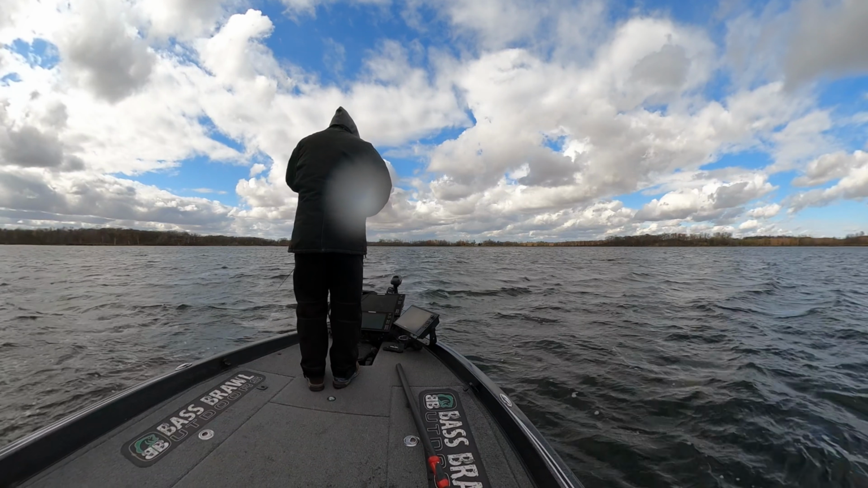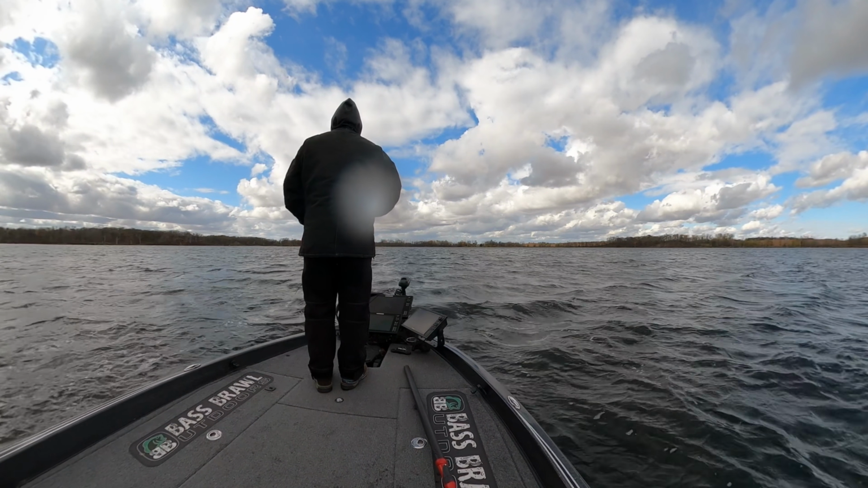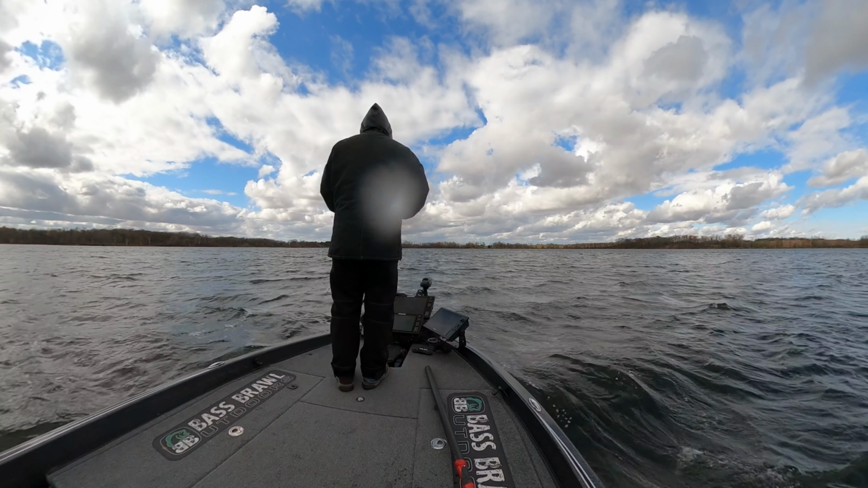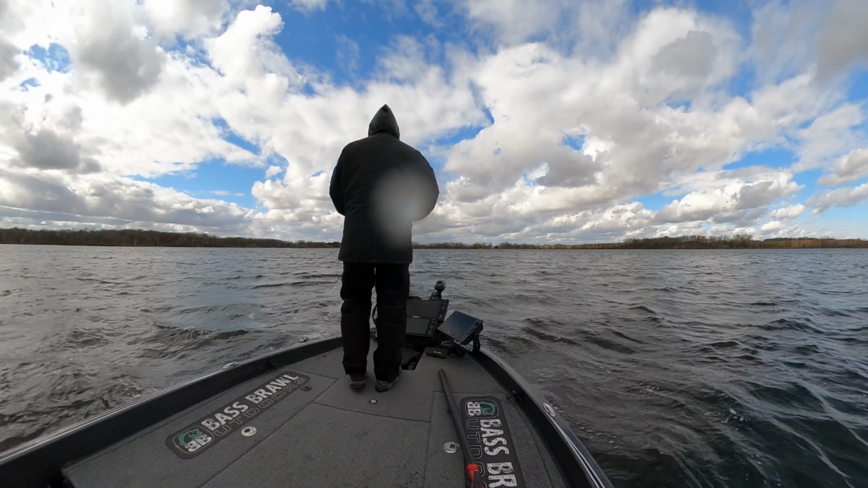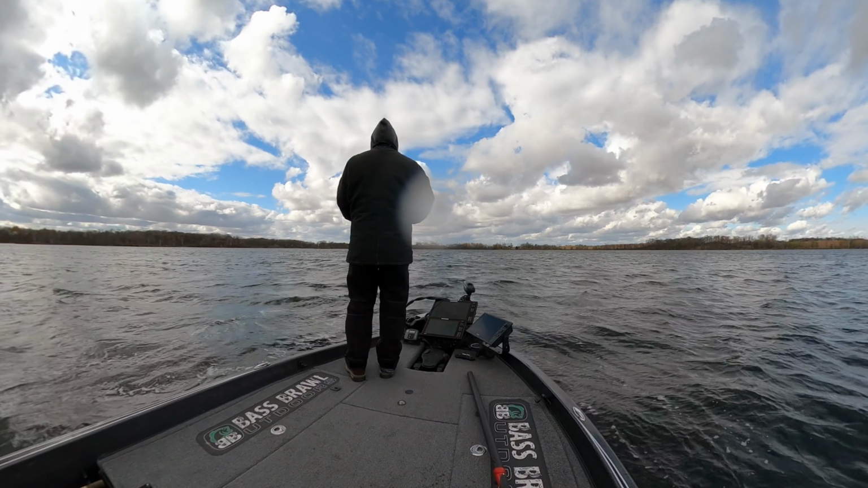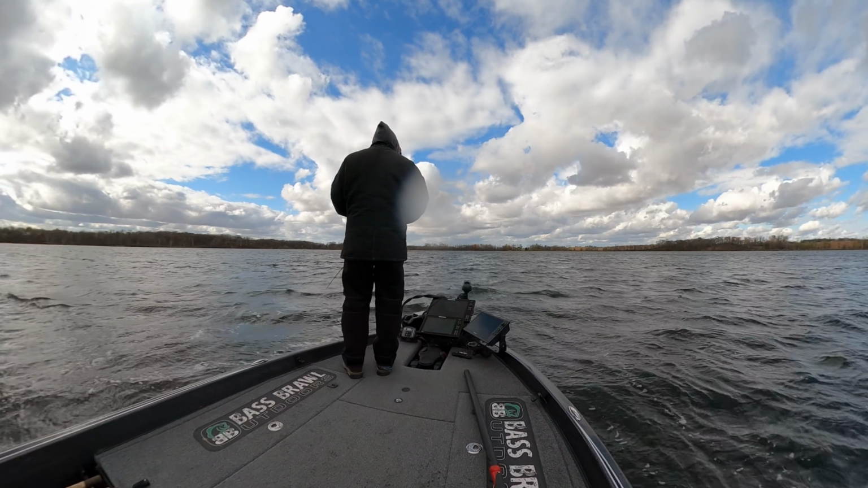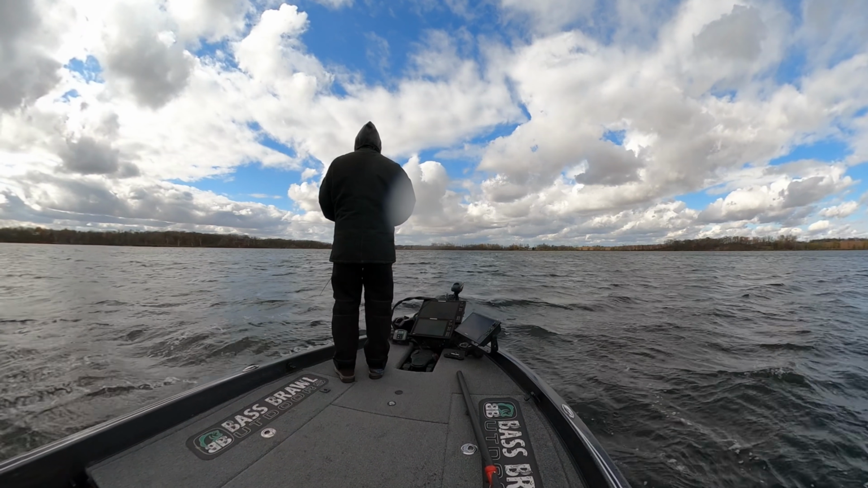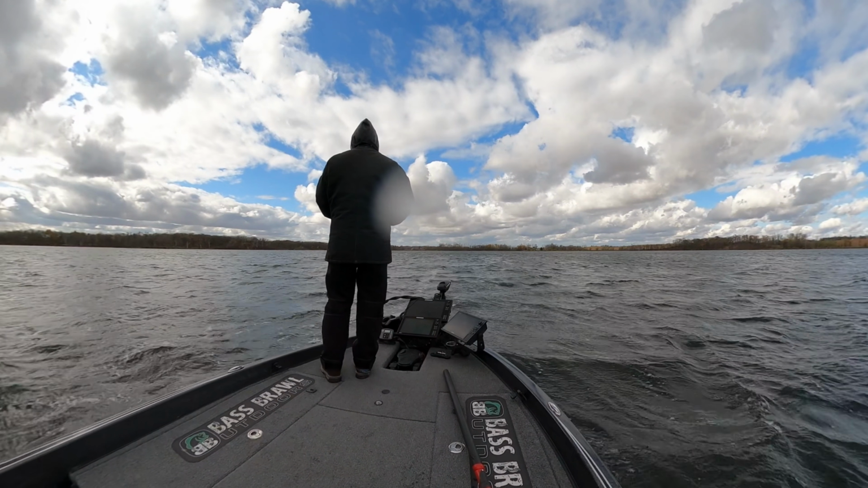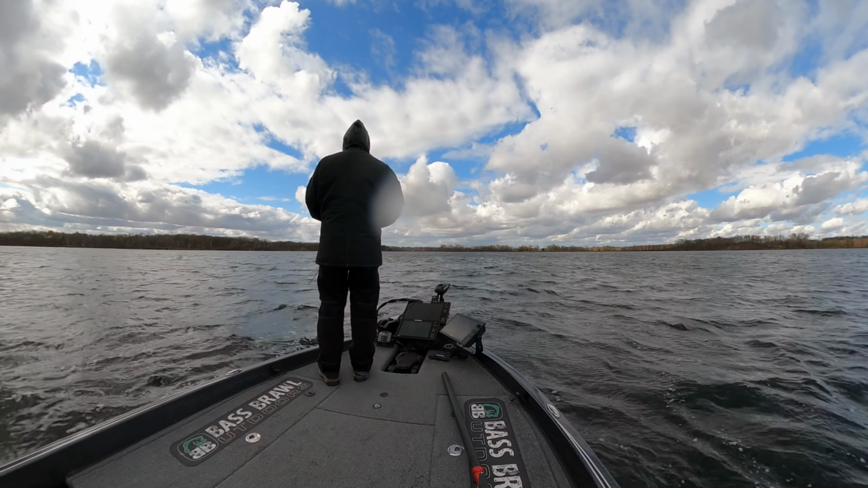Having Spot-Lock has to be one of the biggest advantages that's come along. When you can fight a fish, re-rig, stand back up, go to the front of the boat and get ready to cast, and you're still sitting in the same spot, it makes it super easy to just keep hammering on that key structure that the depth finder is showing you.